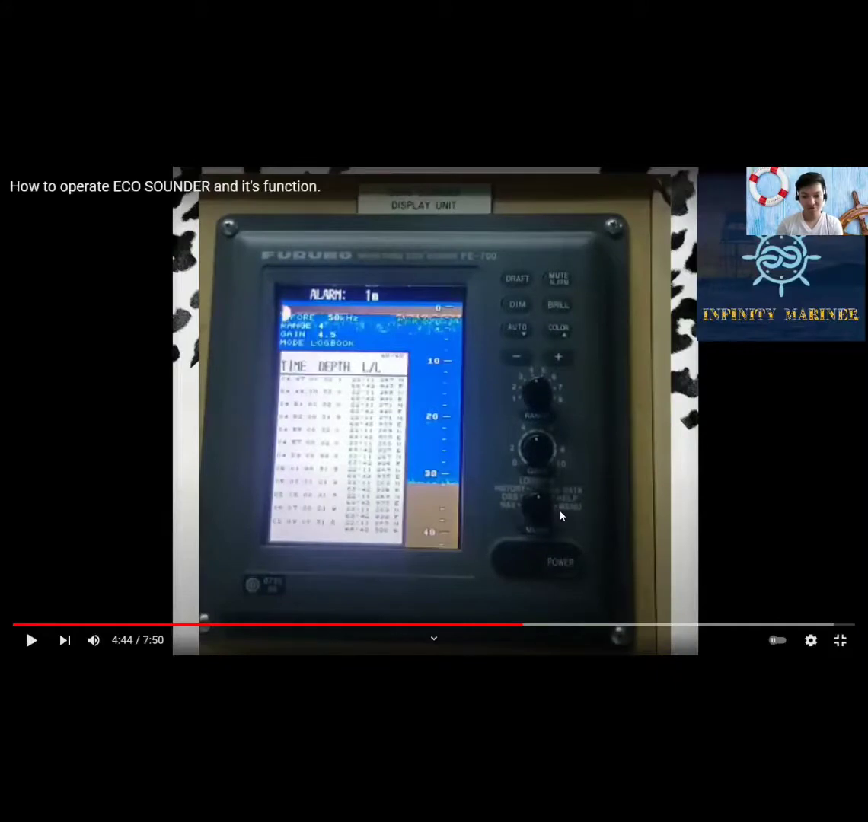So you can also switch to logbook mode, wherein the logbook shows time, depth, and ownship position in tabular form in a pop-up window. So there you would see the time, depth, and level. The logging is selected with the interval option on the menu among 5 seconds, 1 minute, and 2 minutes.